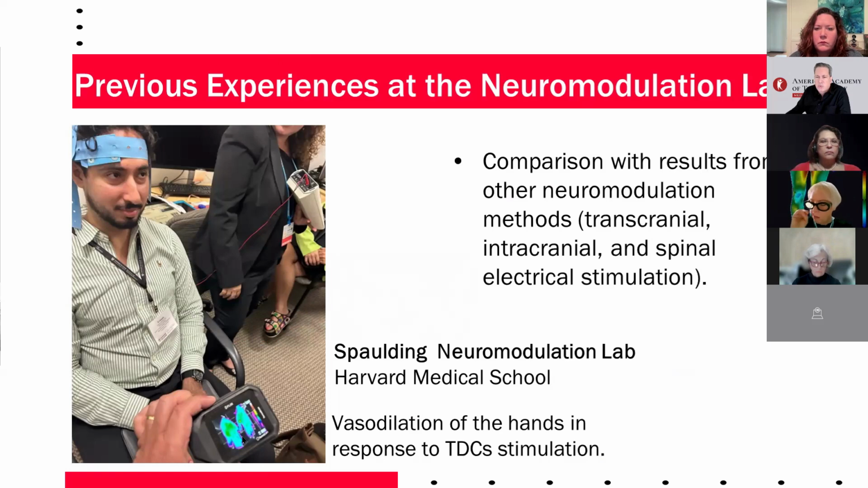This response shows how neuromodulation can affect blood flow, which is critical to understand how different areas of the body react to this type of brain stimulation. We also compared this finding with other neuromodulation methods using transcranial, intracranial, and spinal electrical stimulation, highlighting how each method produces different effects on the body. These insights are crucial for advancing neuromodulation techniques and understanding their application in both research and clinical settings.